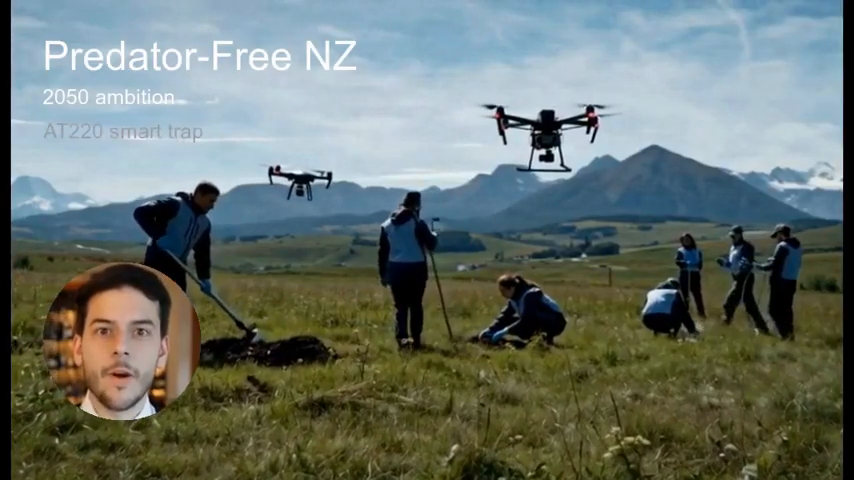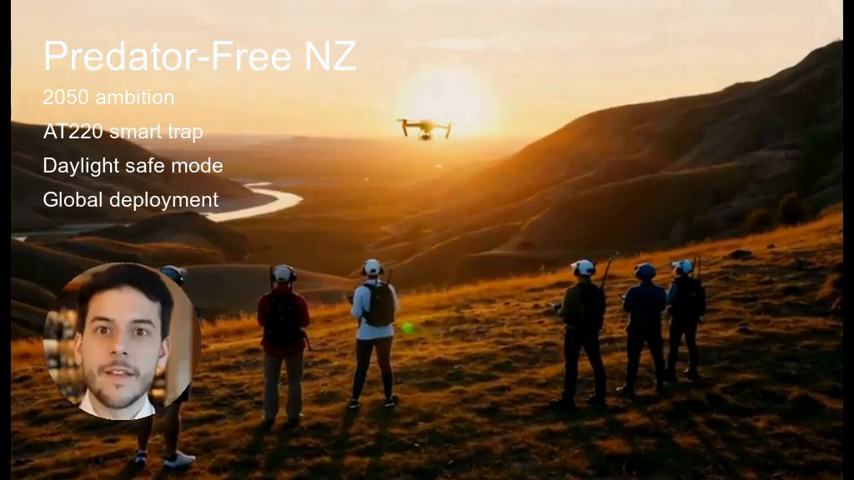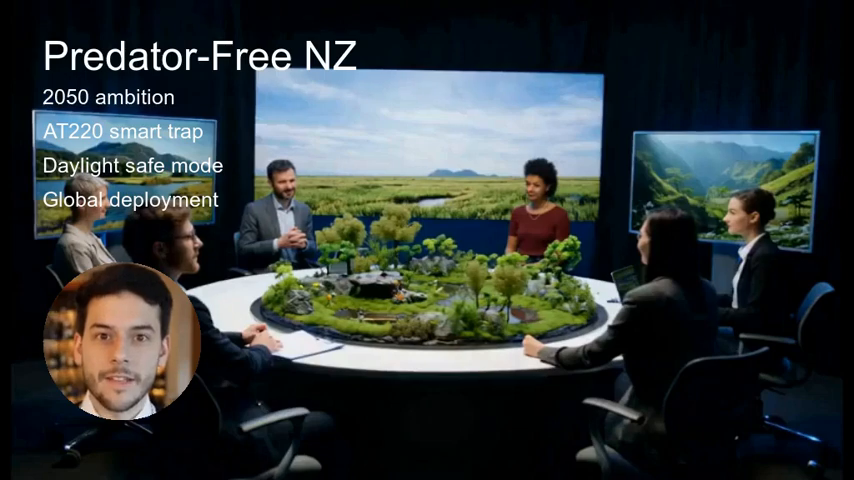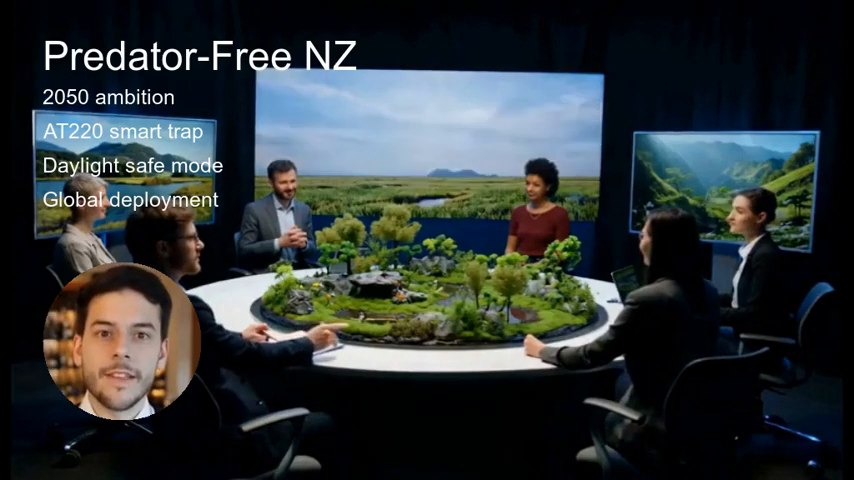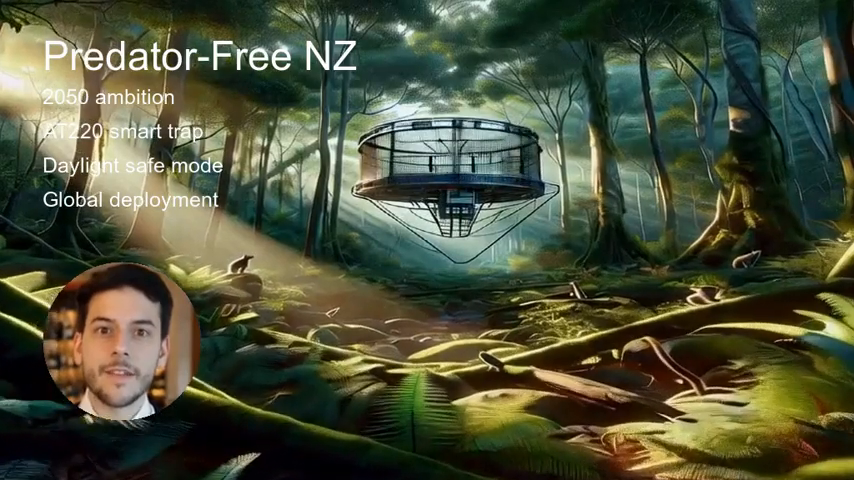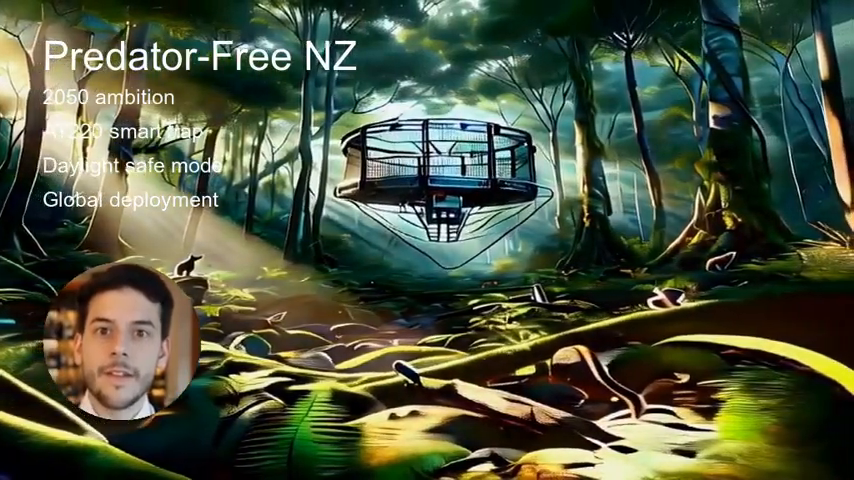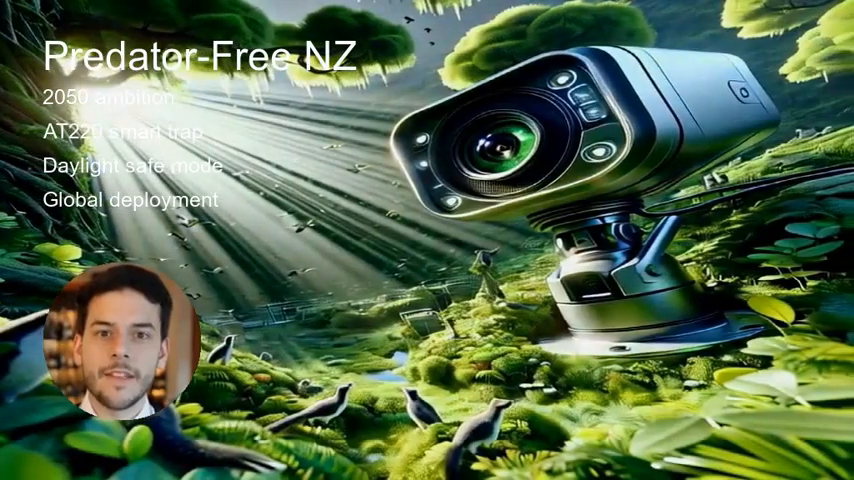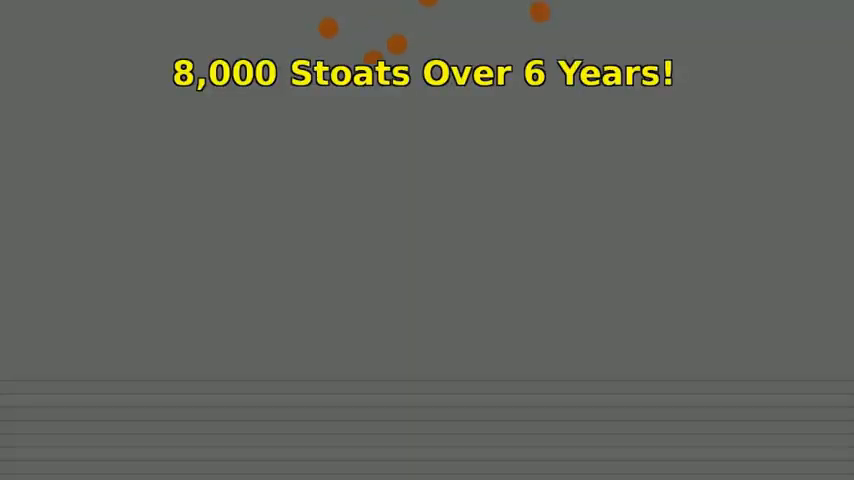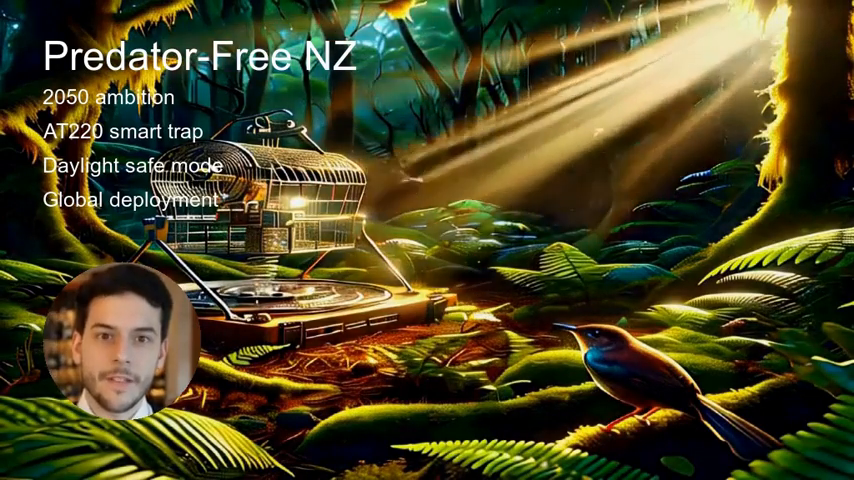This brings us to a wider story. New Zealand aims to eliminate invasive predators by mid-century, requiring a tech revolution. Their Predator Free NZ Trust admits we don't yet have tools to do this at scale, so innovation is critical. Enter the AT220, a self-resetting trap with AI and facial recognition that distinguishes pests from protected species. If a rat or stoat approaches, snap. The trap triggers. If it's a possum or bird, it stays inert and safe.